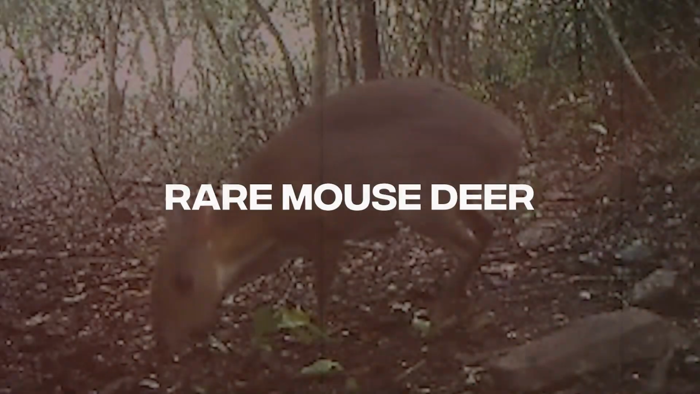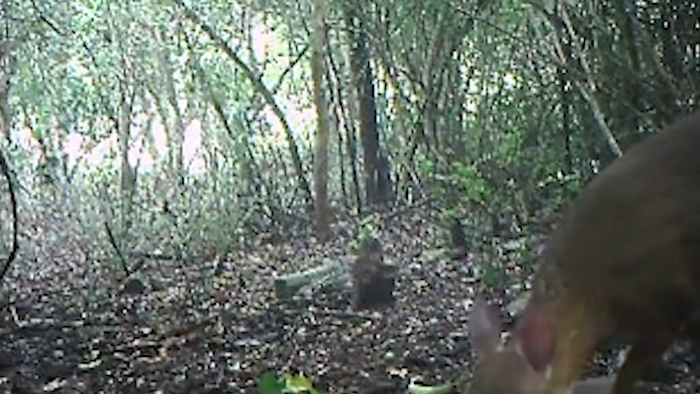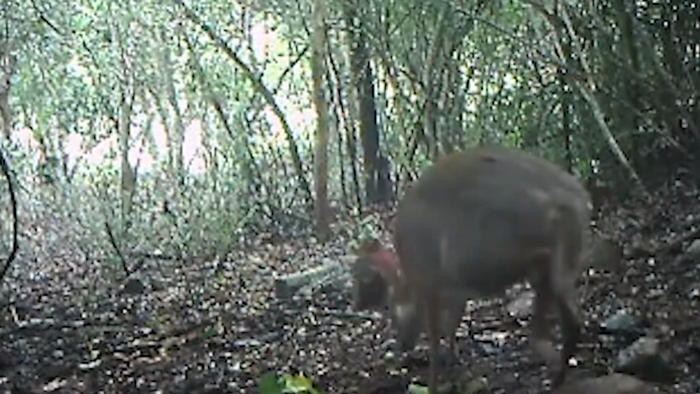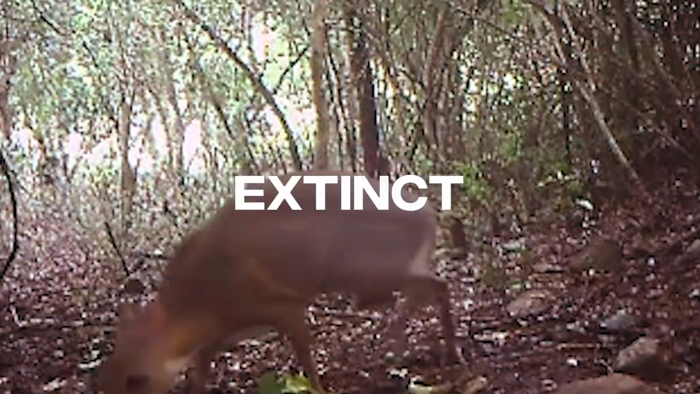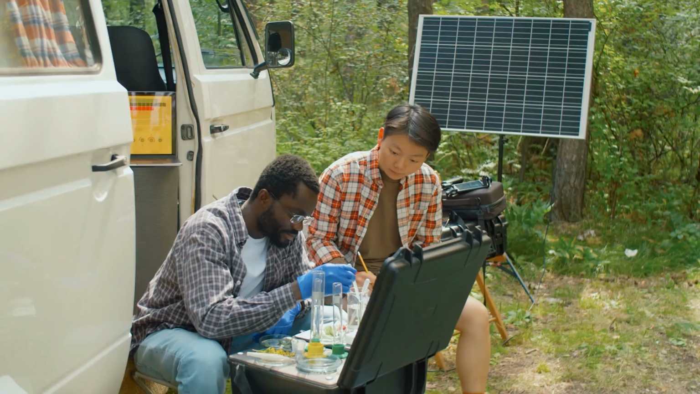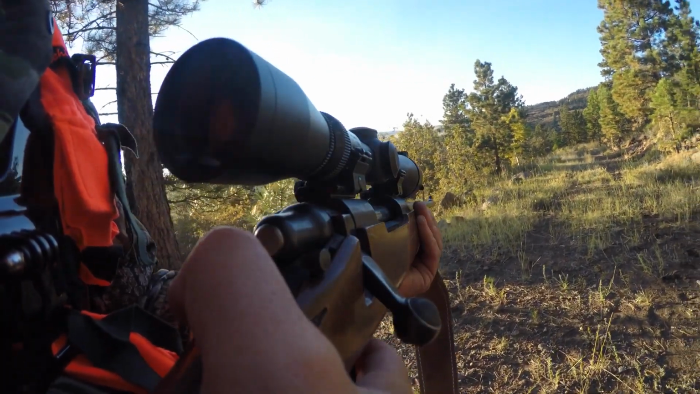Our third one's a rare mouse deer. A small species that looks like a deer but has tiny fangs can be seen tiptoeing through a dry lowland forest in southern Vietnam. This species has been hidden from the outside world for a decade and was thought to be extinct. The last time the animal, called the silver-backed chevrotain, was seen by scientists was in 1990, when a hunter killed one and gave the body to scientists.